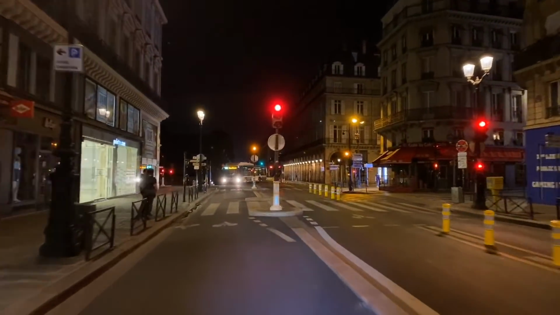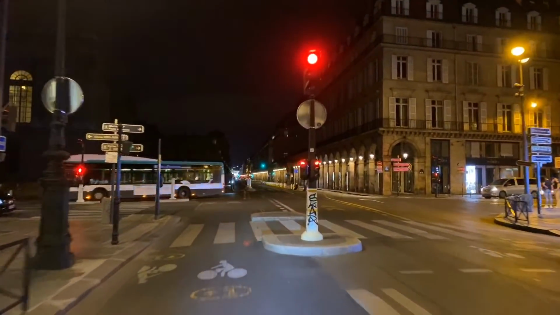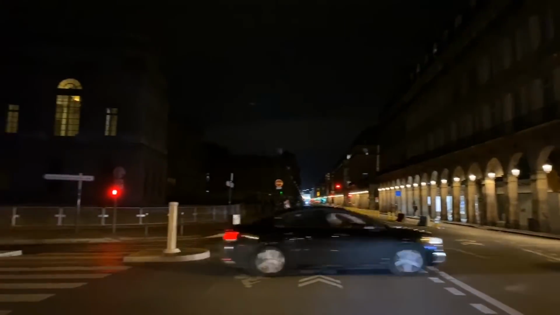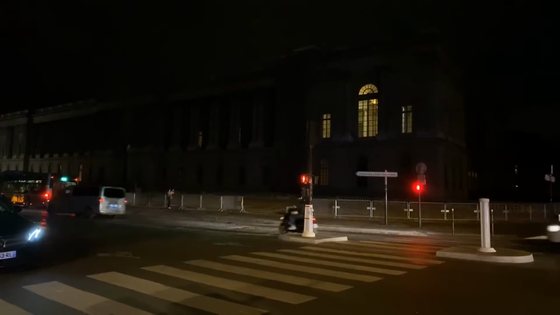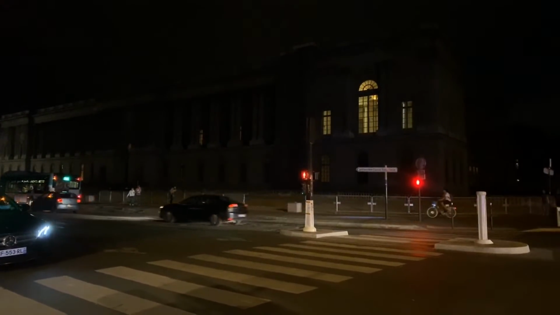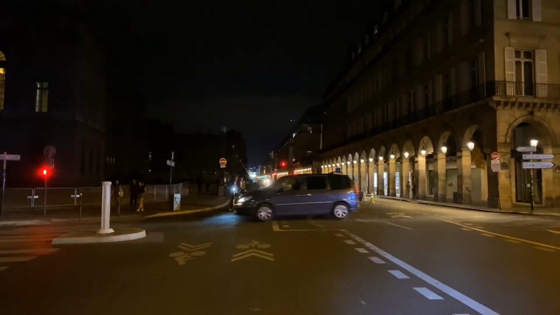All right, let's get to the Louvre. Start pedaling, Corey. Let's go. So this is the back of the Louvre, and sadly it's not lit up at all right now. I don't know if that's an August thing or what it is, but it's pretty sad looking over there at nighttime. Usually it is illuminated. Maybe it will become September. What is lit up though is the lovely arcades on Rivoli.